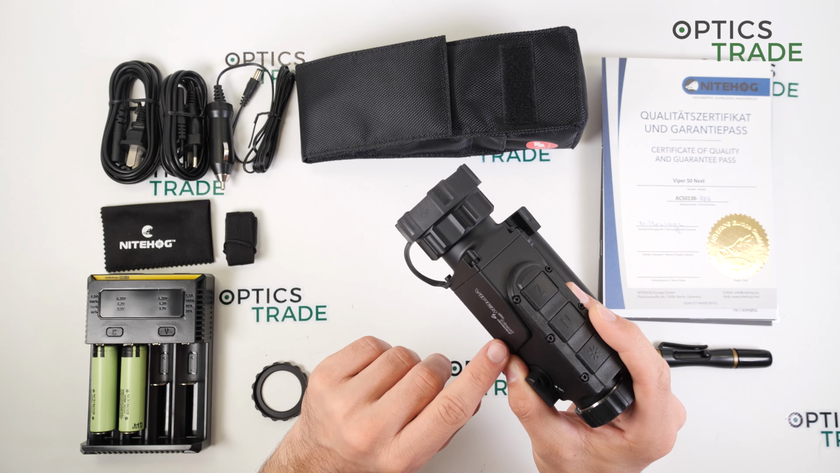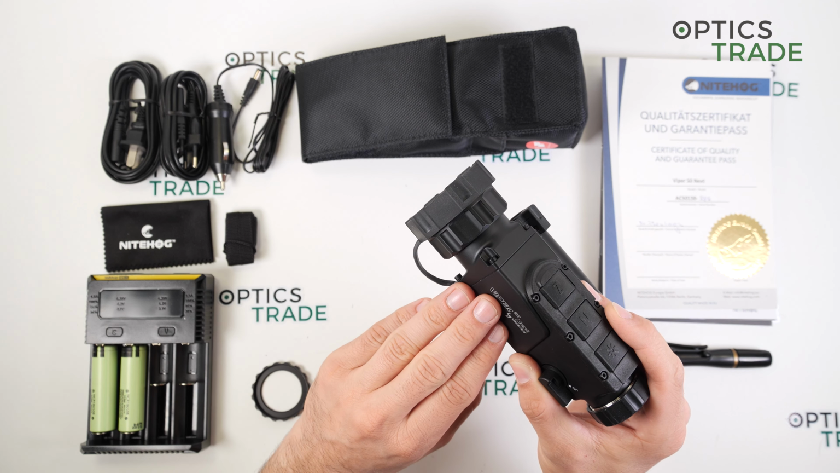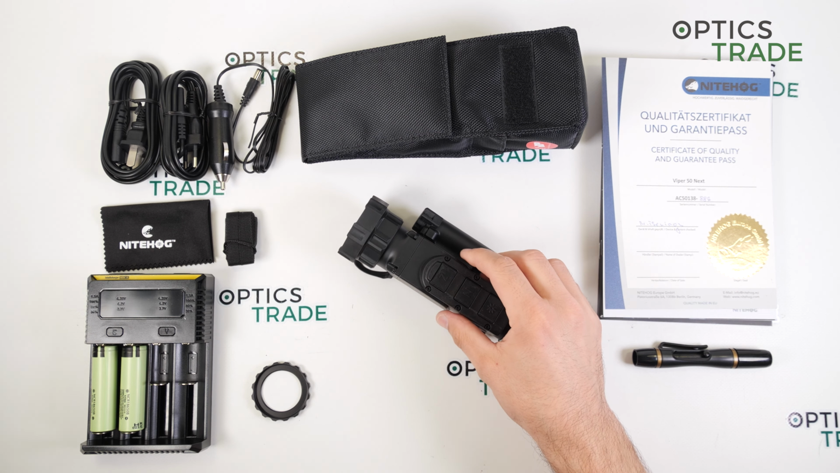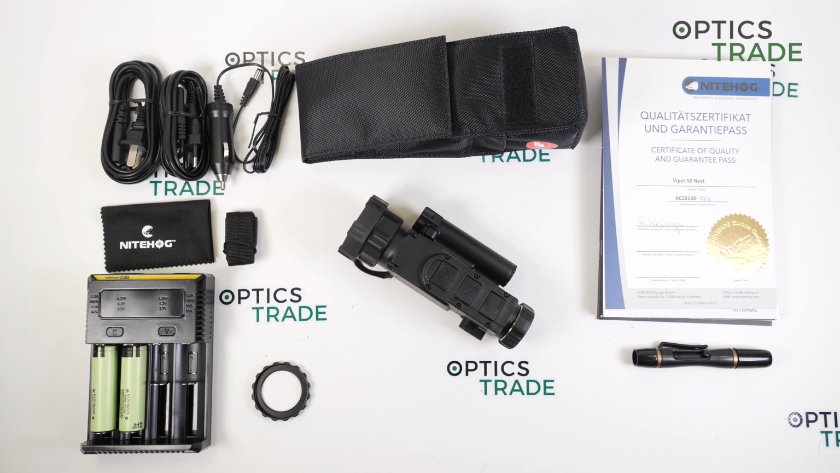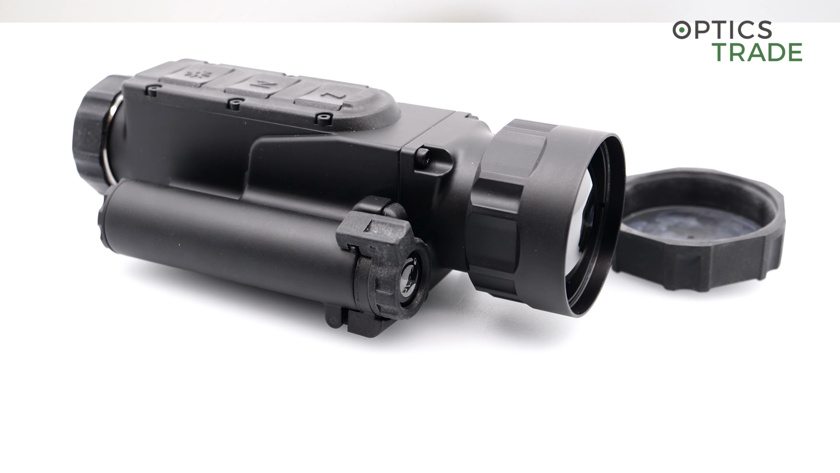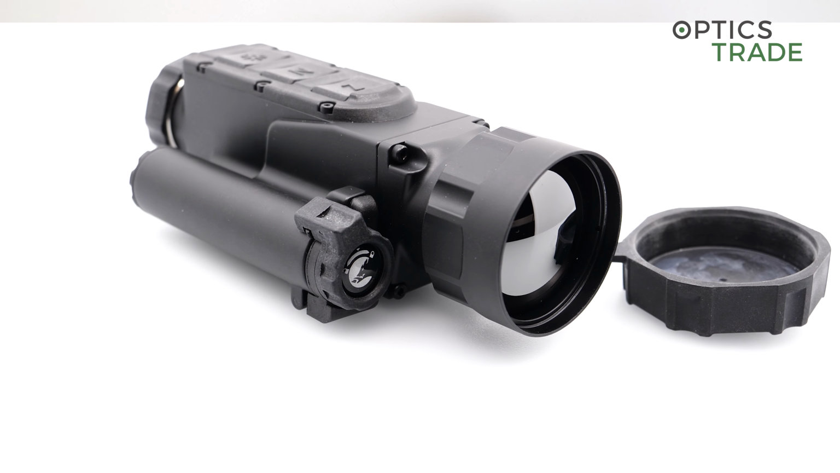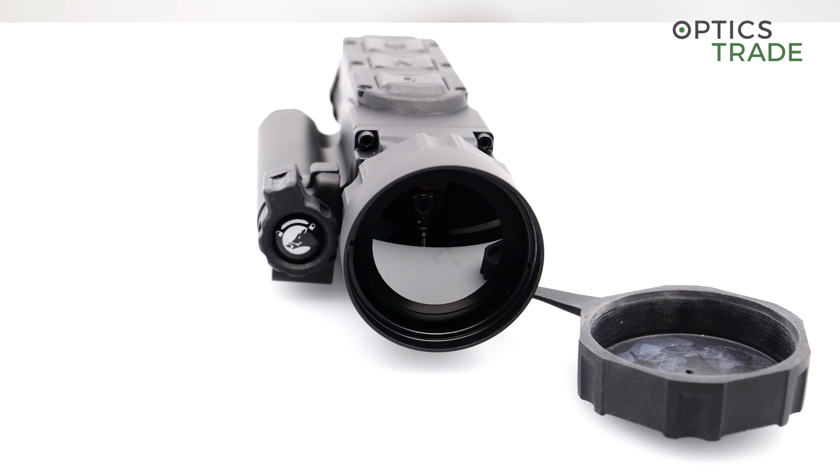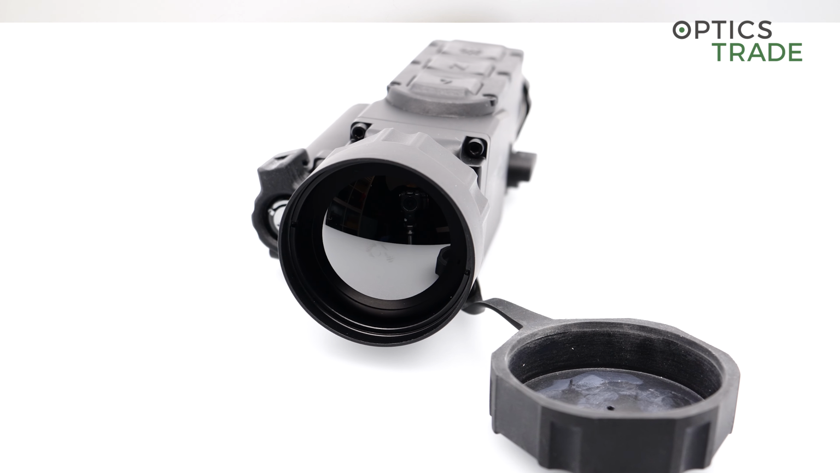so really small. The refresh rate, as I said, is 60 Hertz, so you really get a very smooth image, and the NETD, or noise equivalent temperature difference, which is the sensitivity of the device, or the minimal detectable temperature difference.